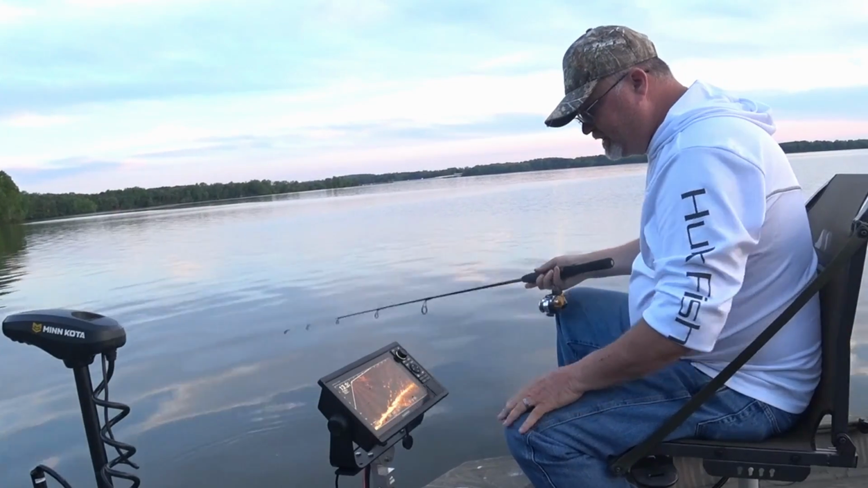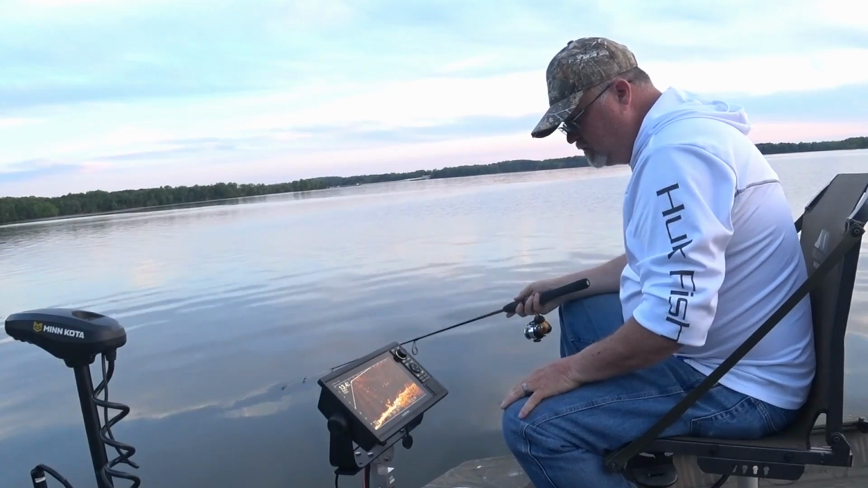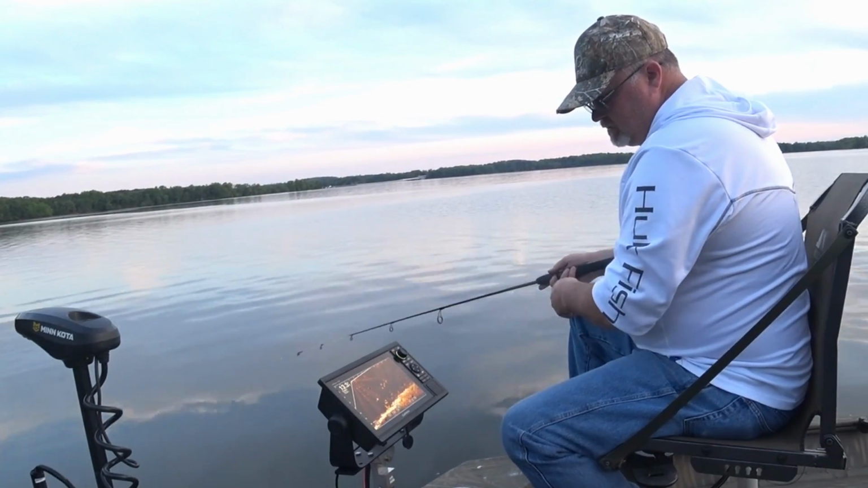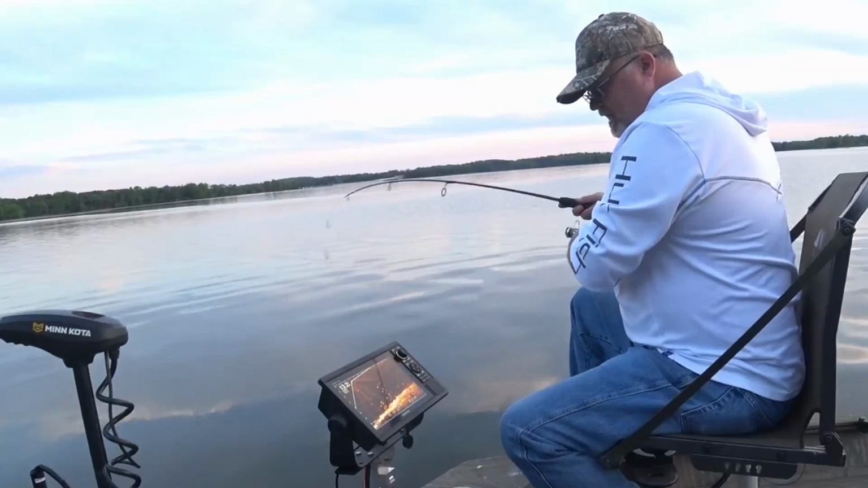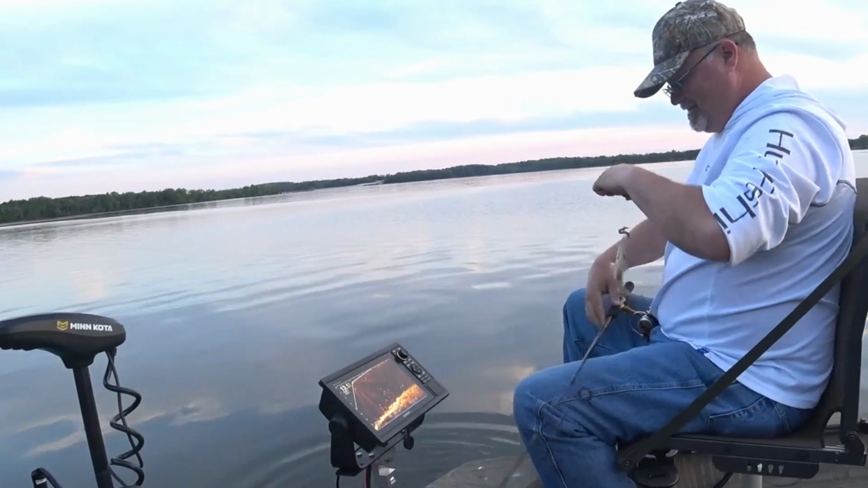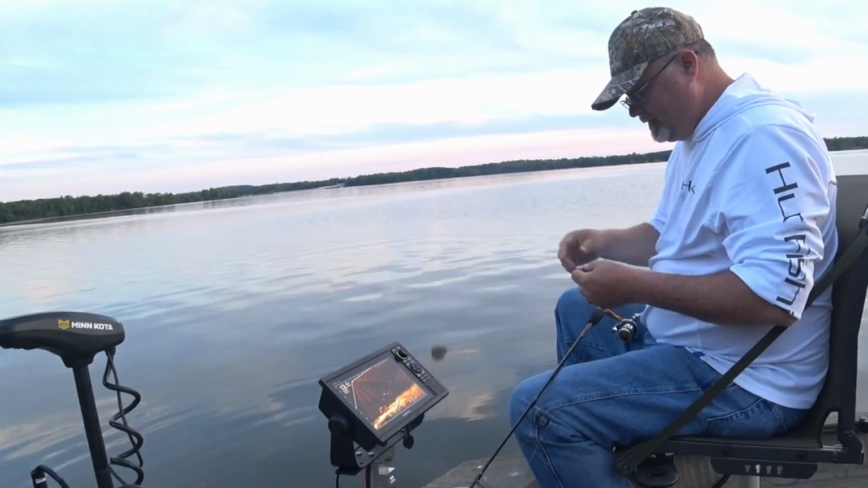Like I said, I'm in 13 foot of water. Oh, nice. I don't know what that is. I just got it. I guess it wasn't as nice as I thought. Either that or one of them other little ones came up there and sucked it up.